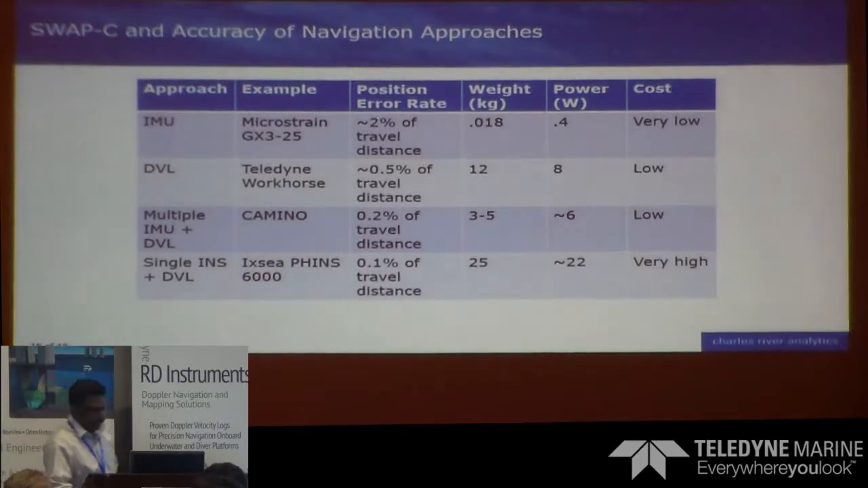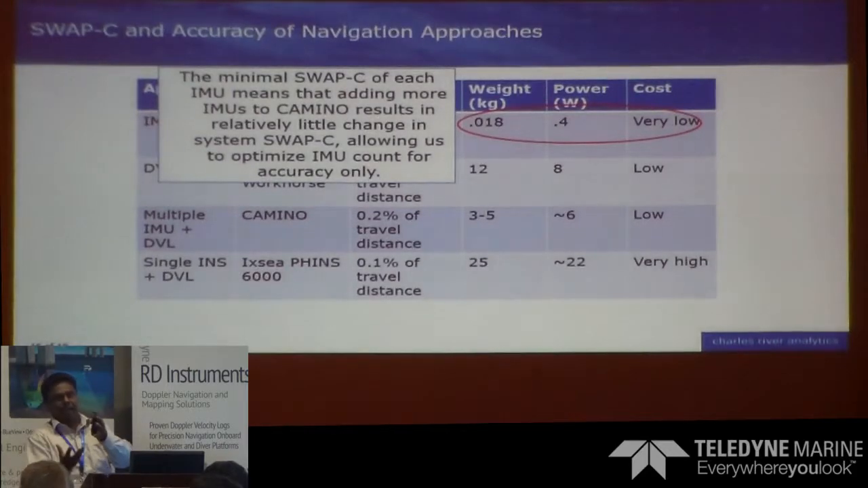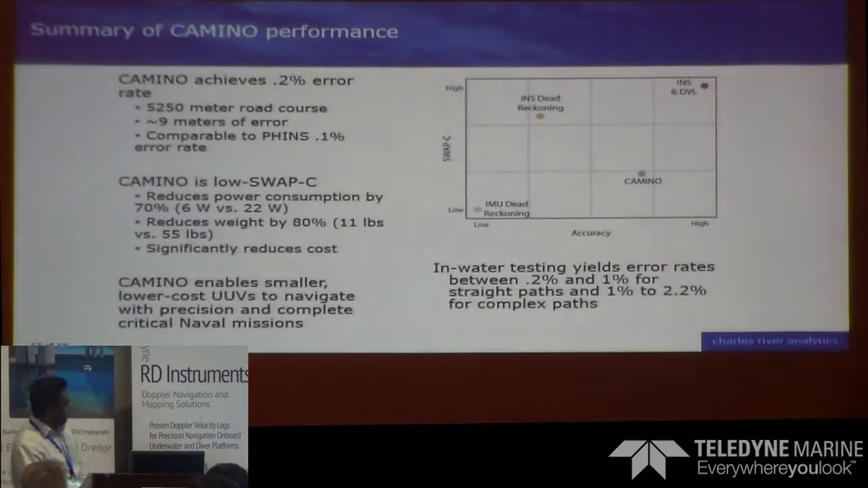So this is another product that we would like to share. For example, mount it as a suite of sensors with the forward-looking sonar and the Camino together, and we provide the underwater positioning. So these are some of the products that we build, and in summary, this is for the Camino. Once again, it's basically comparing with FINS, which is considered to be highly accurate, expensive. We are able to get somewhere close by. It's not as accurate as the FINS, but not as expensive as the FINS either.